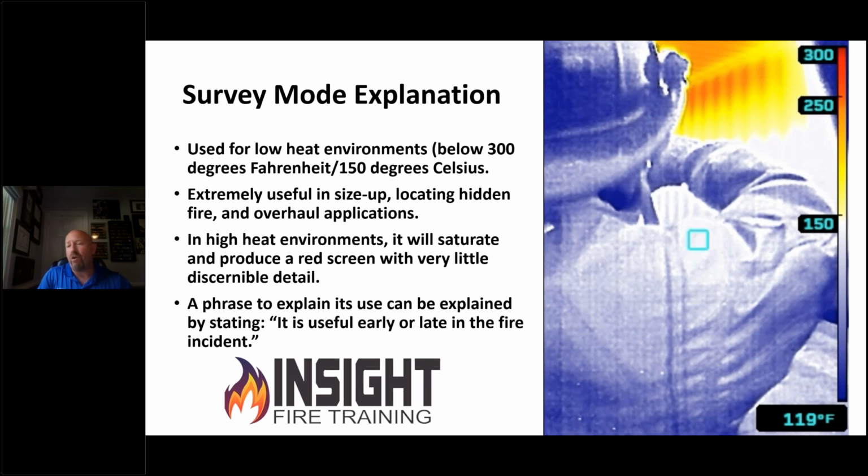If you ever have an overheating moment where you're doing live fire with this camera and you're going in and out, a red triangle on the top center of the screen will show up, meaning the inside of the device is starting to overheat. Please remove the camera from the environment and let it cool off. With any camera, if you allow it to continue to heat, you can cause damage to it. Make sure you're aware of that. That's in the instructions and in the quick reference guide that's included.